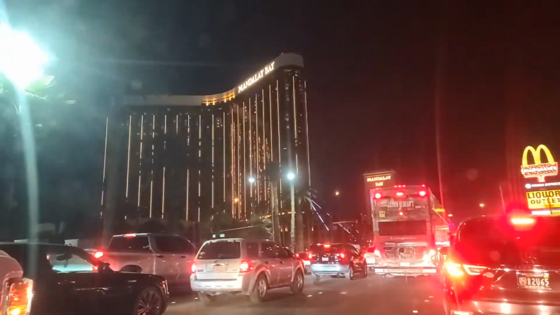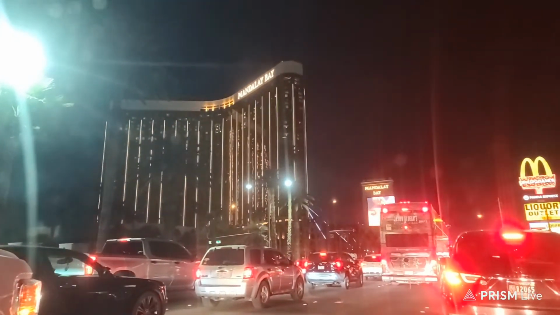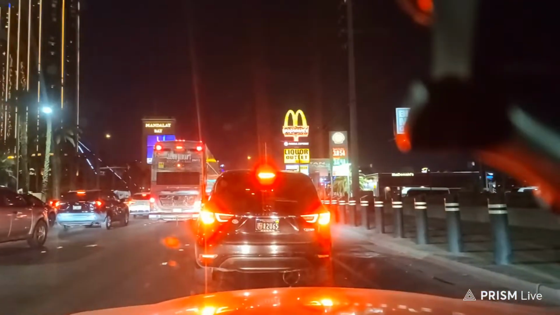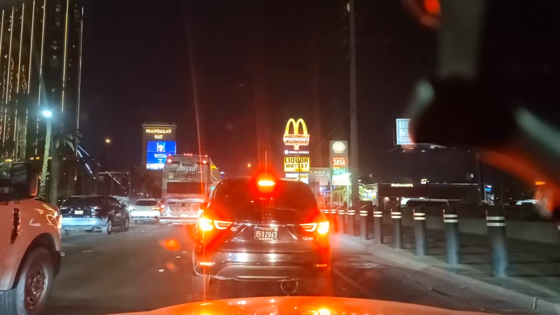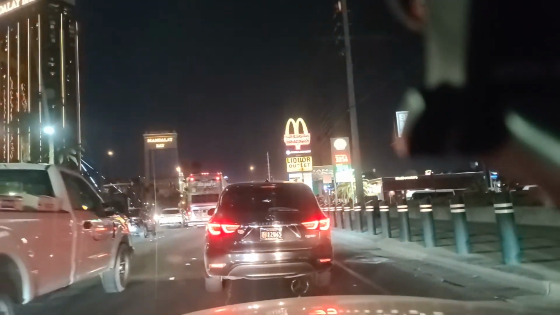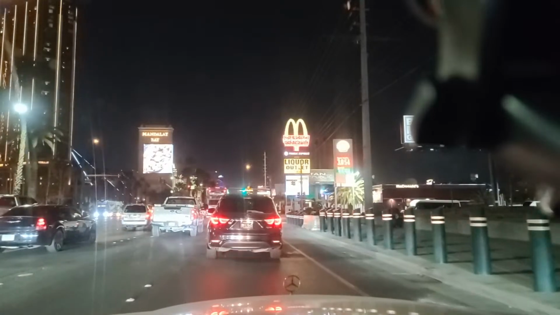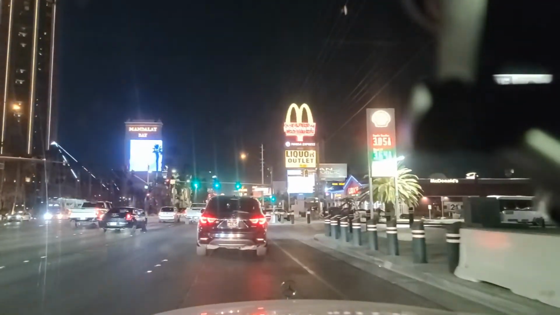And there's Mandalay Bay there. Apologies for the pockmarks in the windshield there. But that is Mandalay Bay. Shell gas station here on the right. Regular unleaded, $3.85 a gallon. I'm sure that's the cash price. Diesel is cheaper. It used to be that diesel was more expensive. That has since changed, huh?